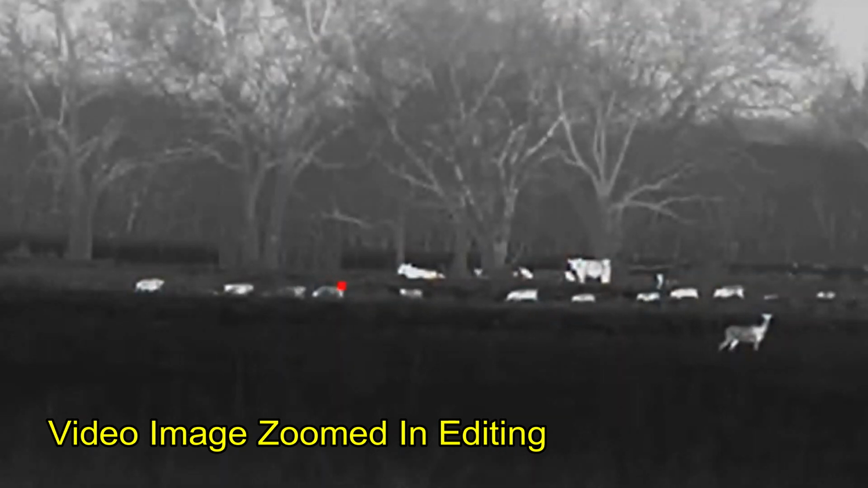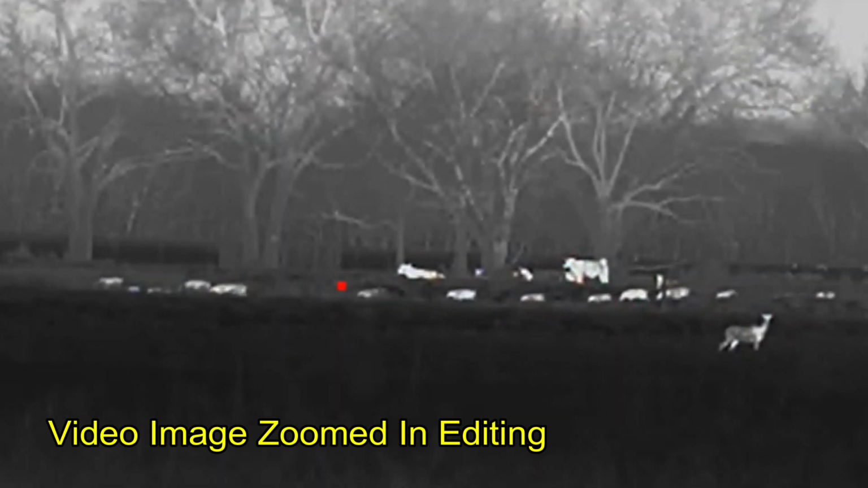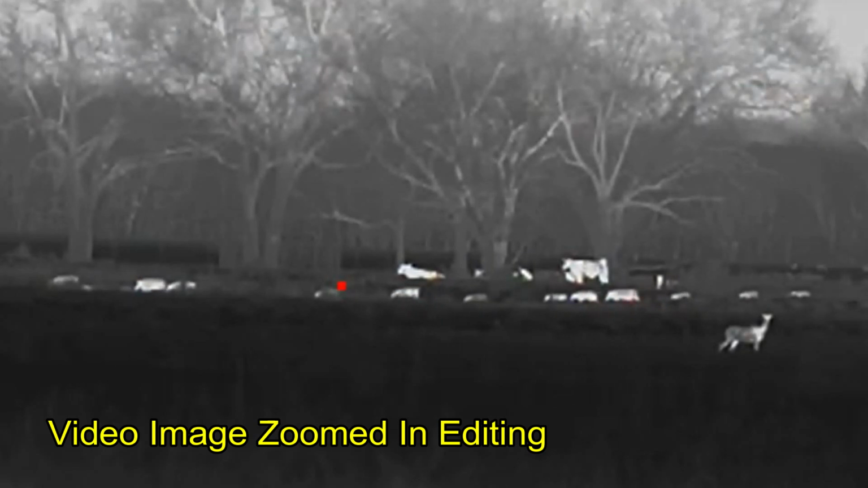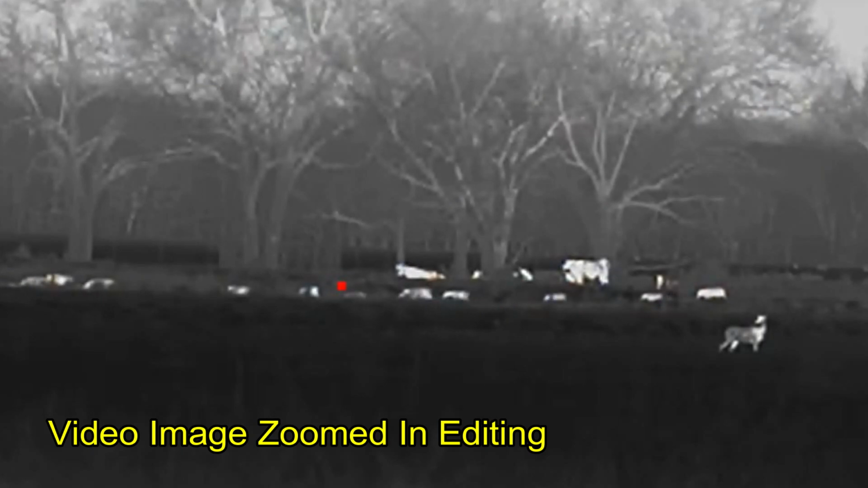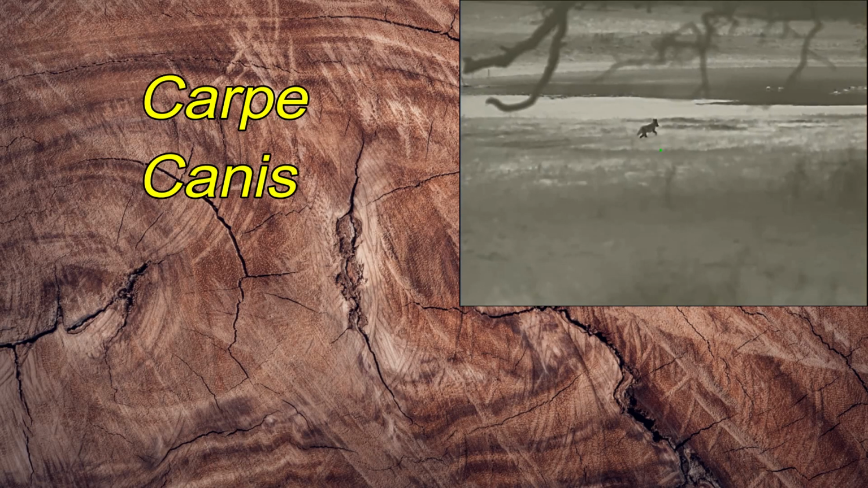However, we're going to be back at this area at the end of the night, and something interesting is going to occur that I've never had happen before. However, in the meantime, we moved on to check other properties.